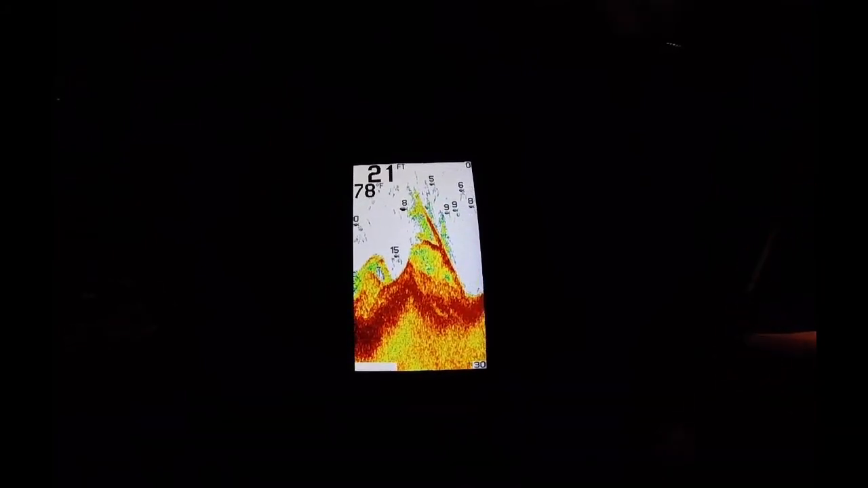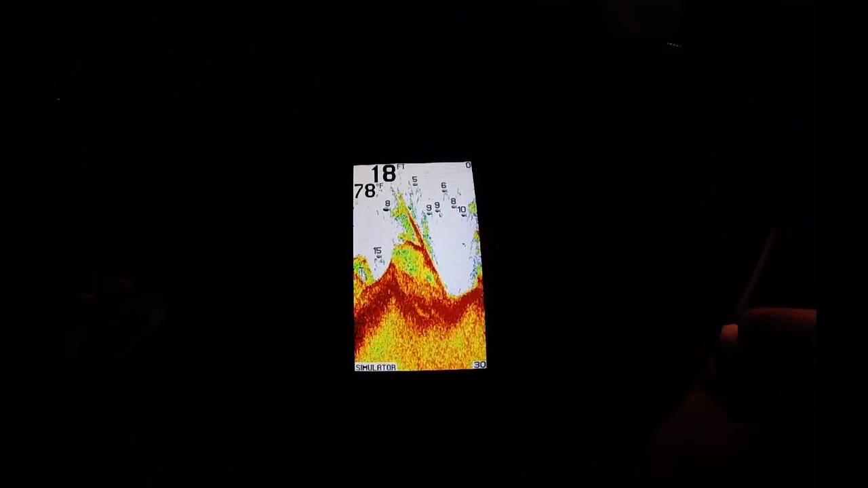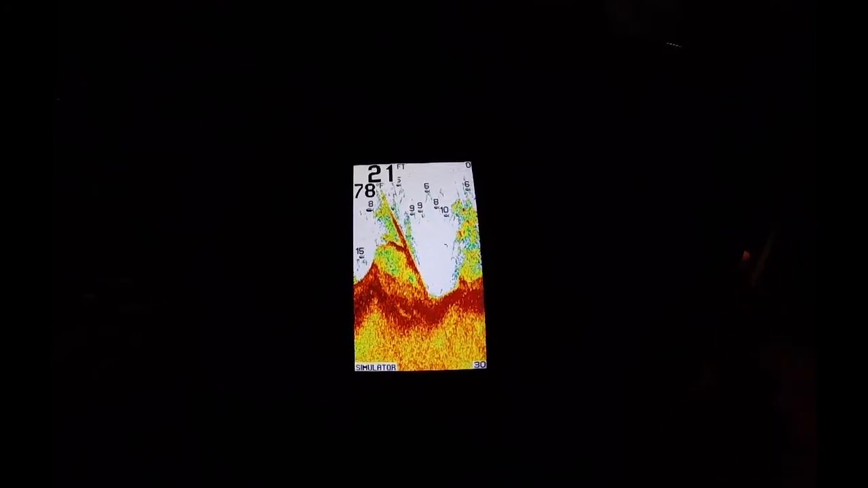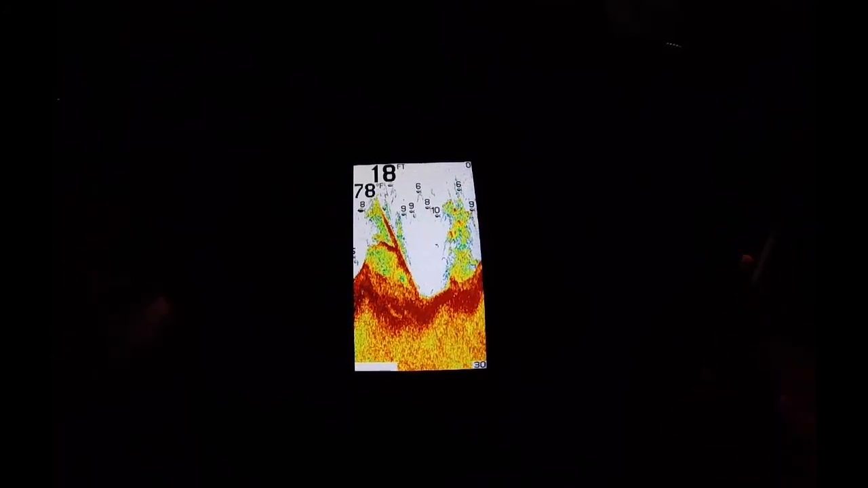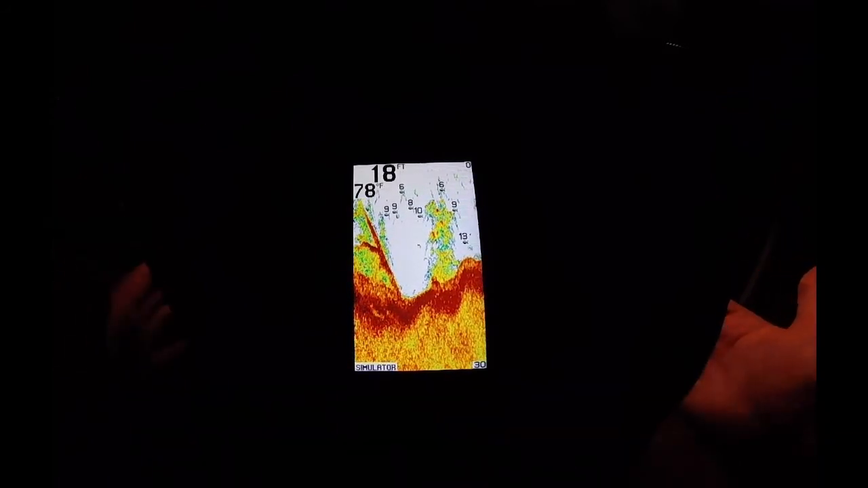It worked pretty good. It was showing us some big marks. I think I hooked up with one of them and ended up getting off. But other than that, this thing is pretty accurate. The only thing I don't like is if you go over 5 miles an hour, then it becomes inaccurate, which can be crucial at times.